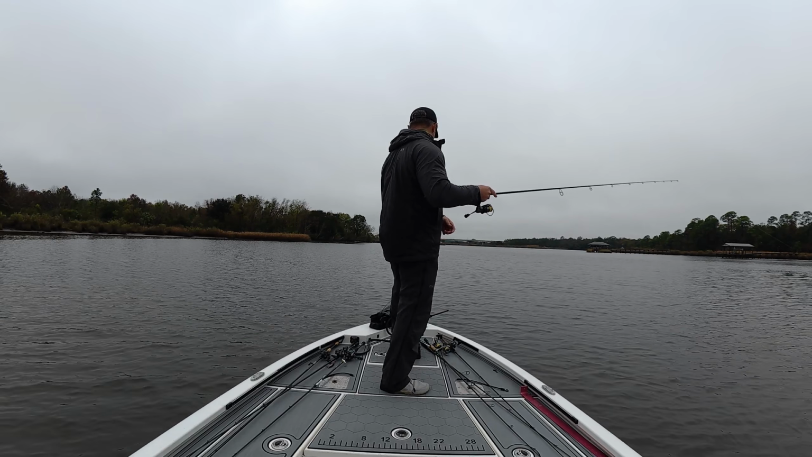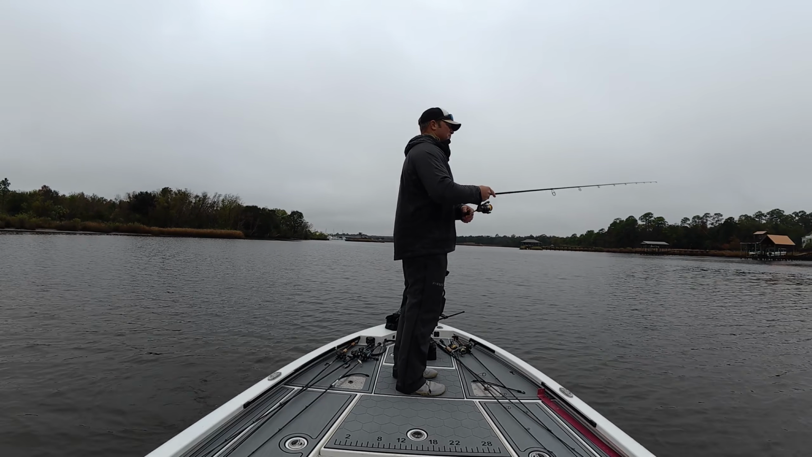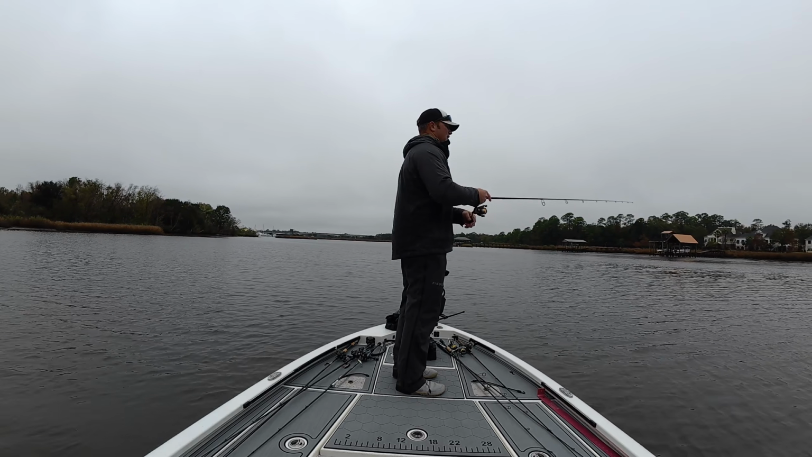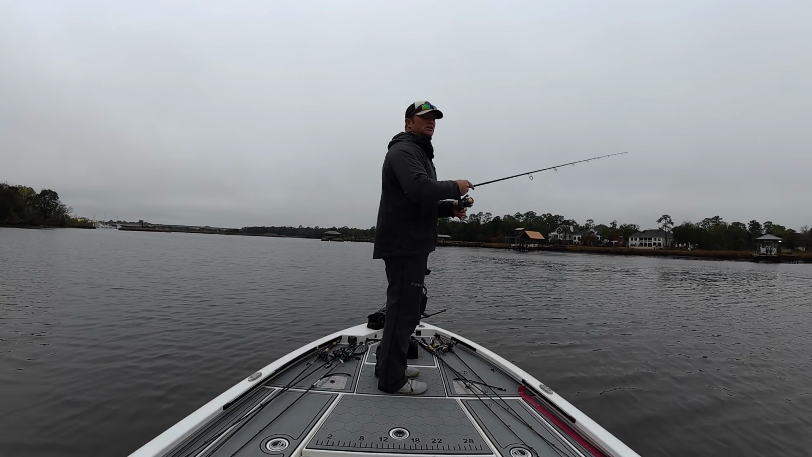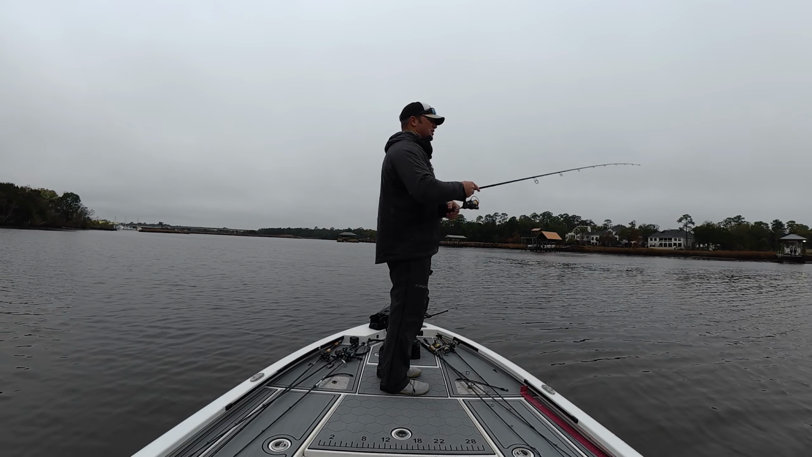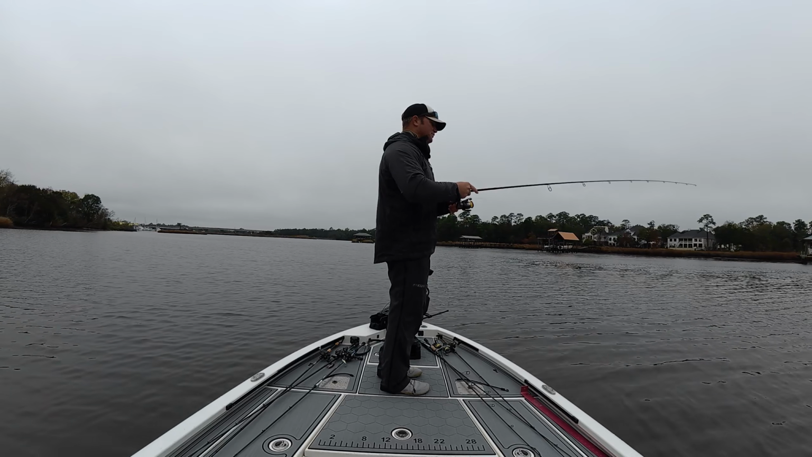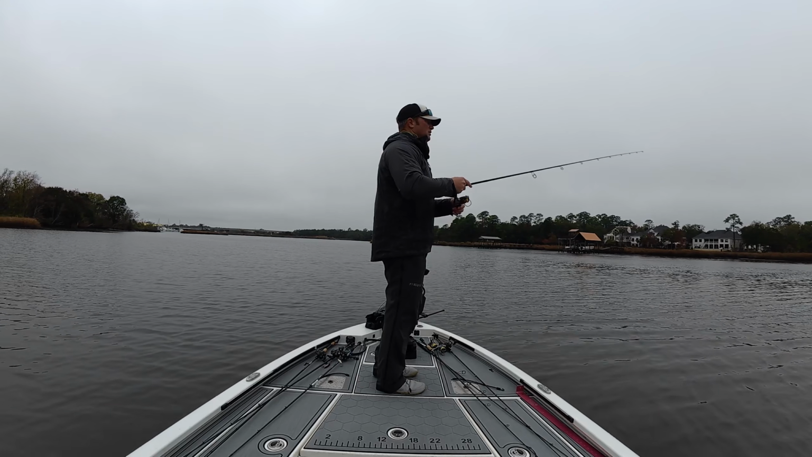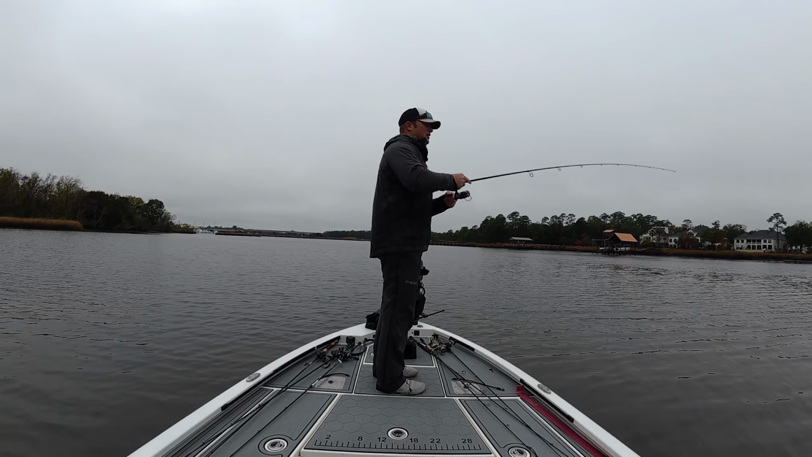This water's a little stained. I've got a fairly natural color. So I think my next move would be maybe a somewhat brighter color, maybe something with a little bit more flash, maybe help them see it better. It could be it. Here's another thing. You never want to assume because you're getting short strikes, you're getting bit, but you're not hooking up, that it's small fish. Sometimes that's the case. Never assume that. In my case, we've had some tough bites the past 2 weeks in this area.